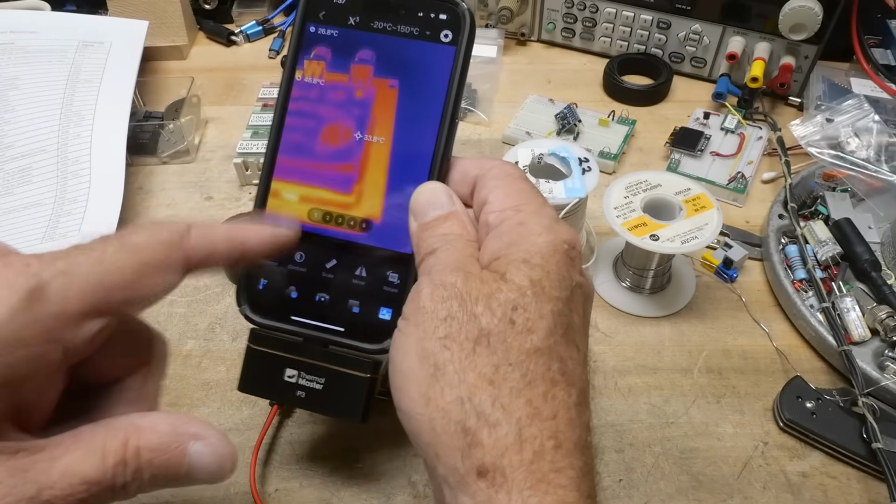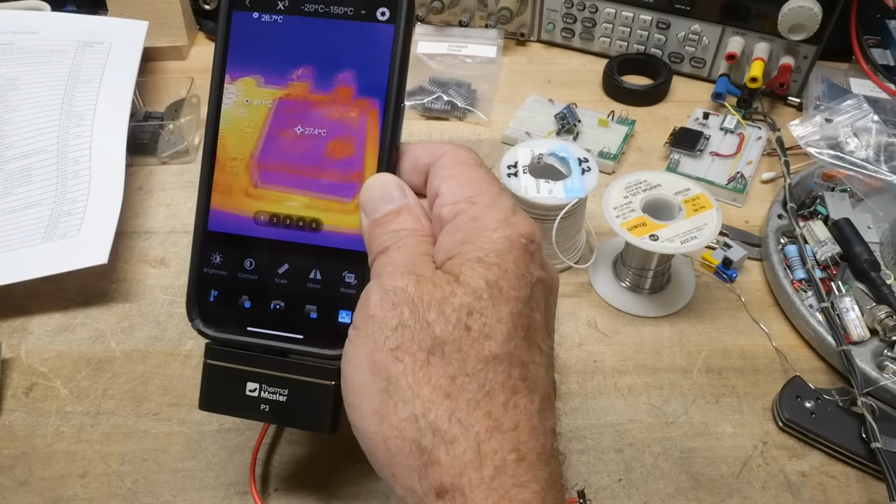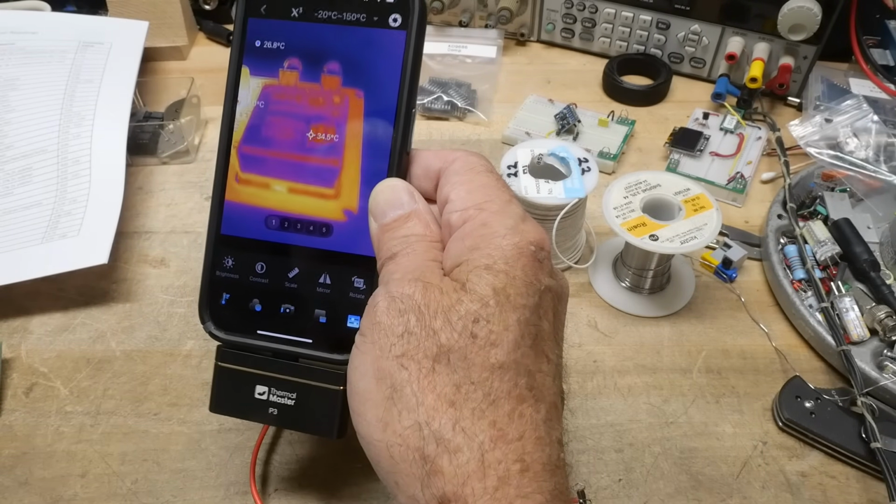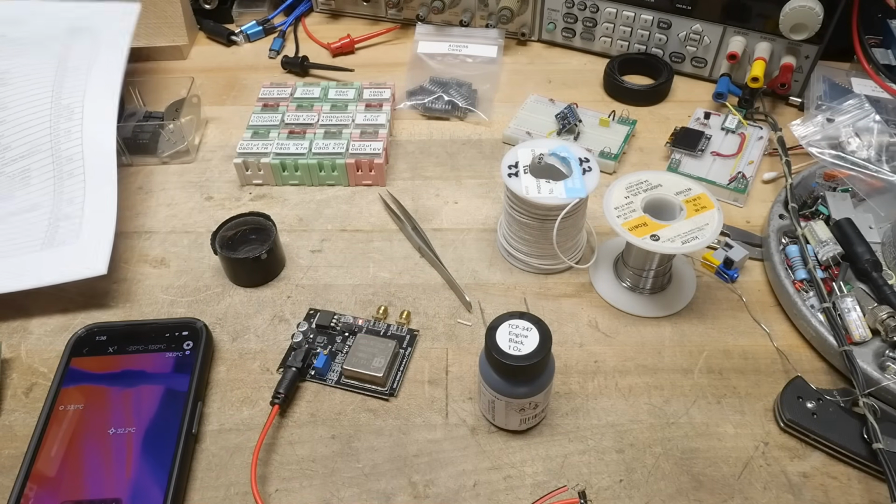So when I measure the temperature of this oven, a 10 megahertz crystal oven, it's measuring about 31 degrees. And I can put my finger on it, and it feels hotter than that, okay?